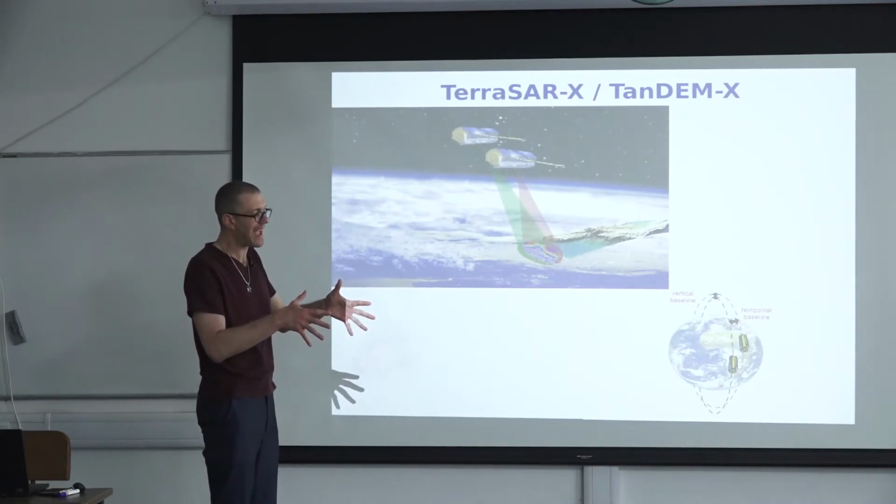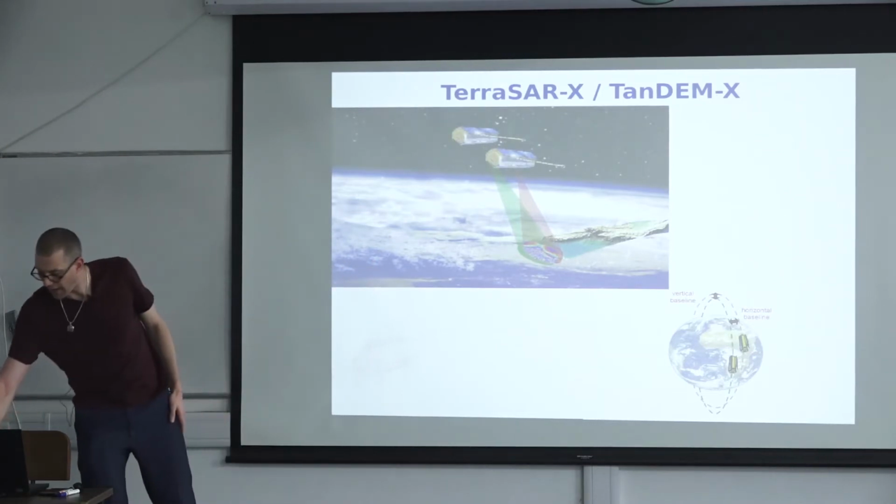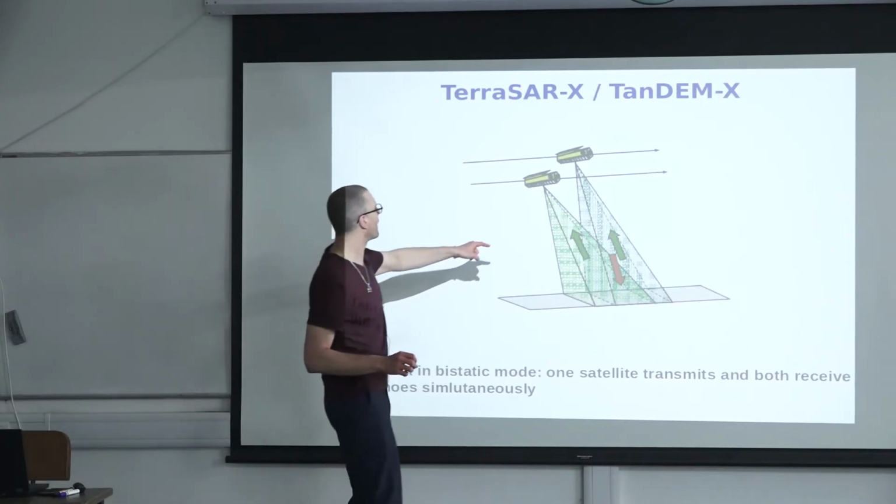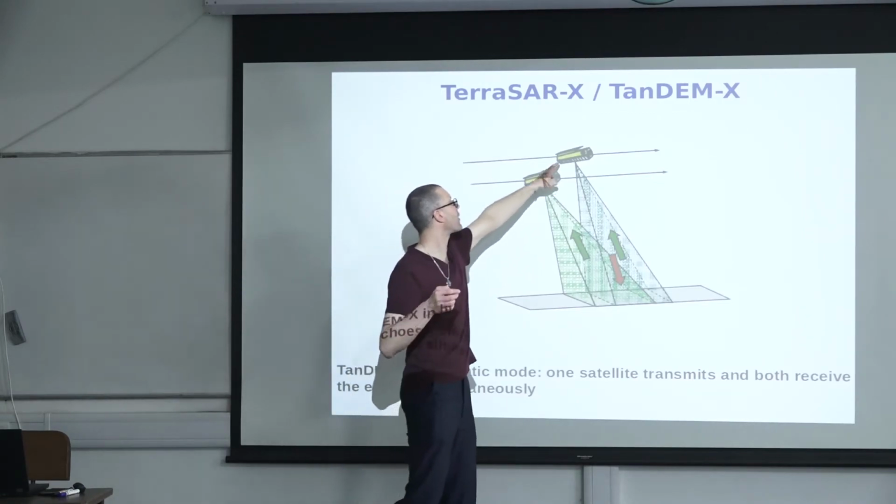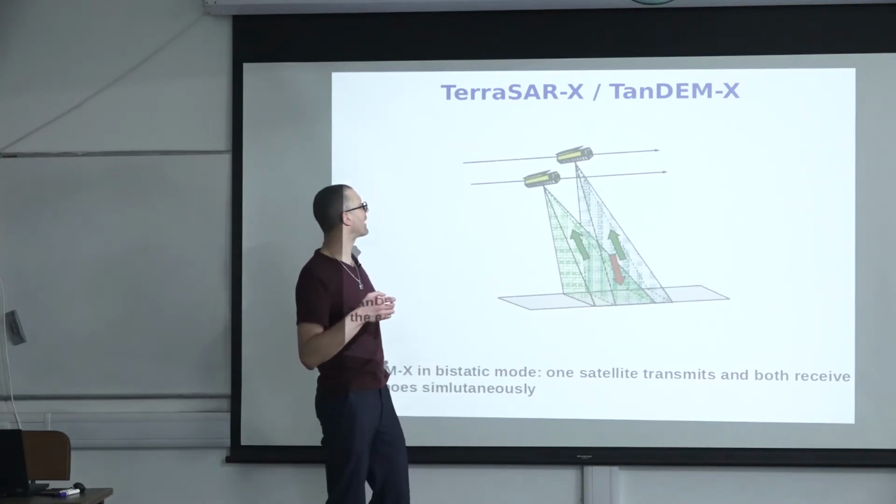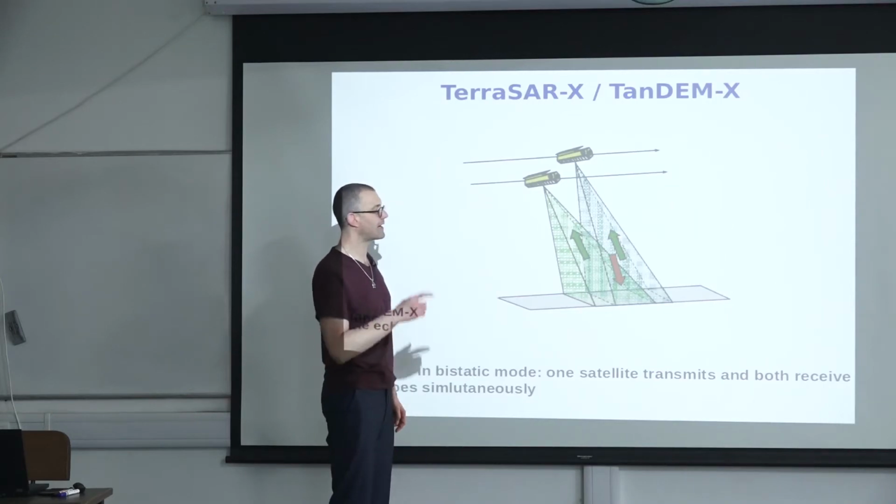So they have been acting both as a receiver and sender. They have been flying in the so-called bistatic mode, meaning that both satellites have been receiving the reflected signal, but one satellite always has been sending the signal. So you had essentially multiple interferograms that were generated with one overpass.